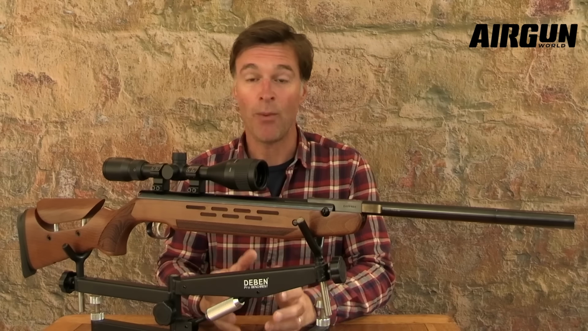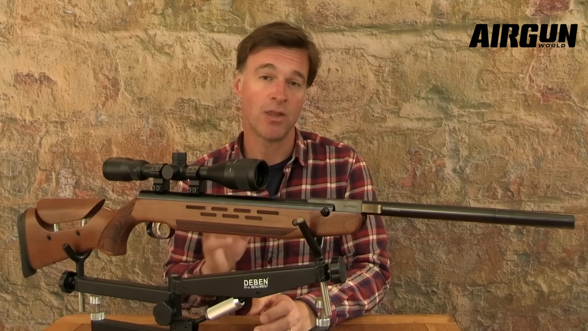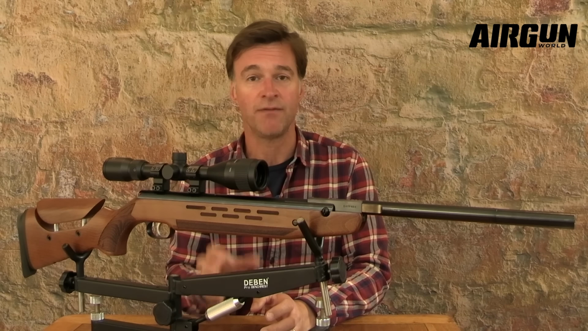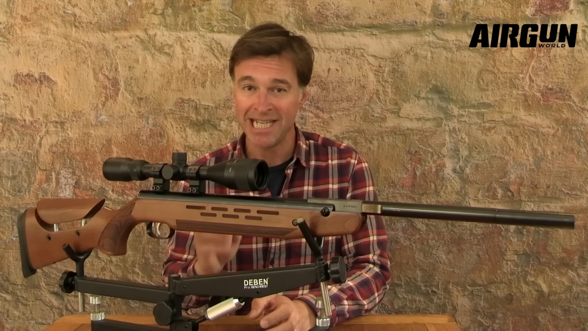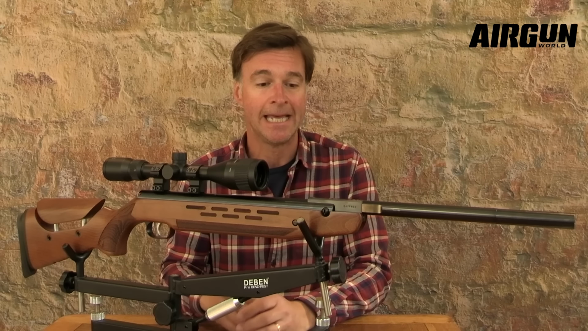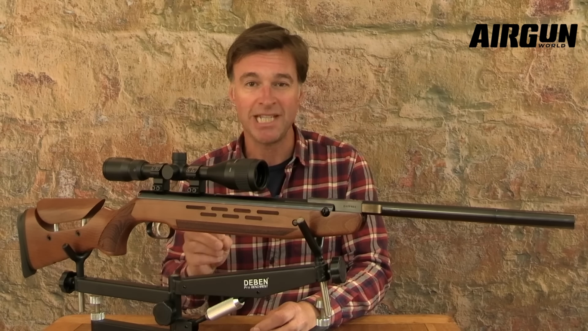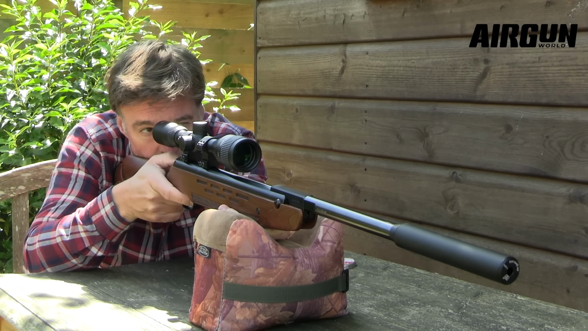In terms of power, the HW98 is close to the legal limit. The .177 caliber review gun is churning out a muzzle energy of just over 11.5 foot-pounds, and it's doing it pretty consistently, with variation remaining within 6 feet per second over a 10-shot string. Now, as recoiling firing cycles go, this one is pretty fast and pretty smooth. The recoil is fairly modest, and it comes straight back into the shoulder.